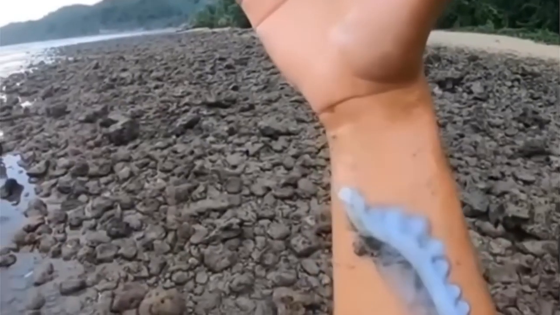Mysterious sea creature. On a sunny day, a strange thing from the deep sea showed up in a video. A person who was swimming at a peaceful beach found it. This thing was really odd. It looked like a huge worm. It clung to the person's hand and moved in a mysterious way.